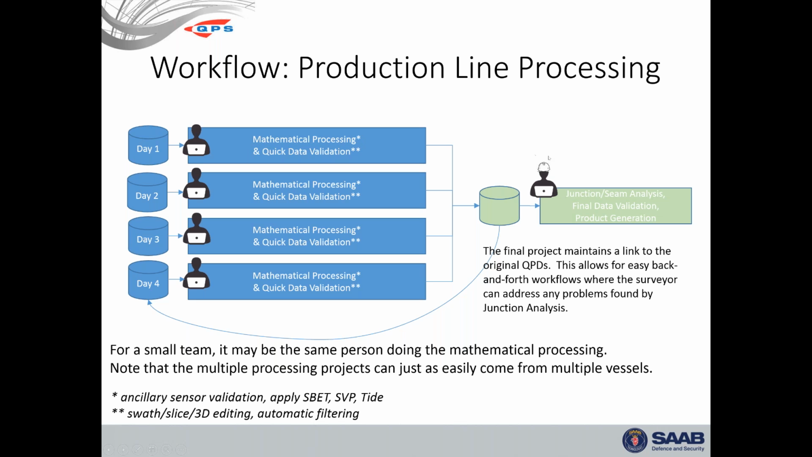Meanwhile, in the office, there's somebody who's responsible for collating all of the data into the deliverable product, making sure that the individual surveyors are doing their job each day, and that we're repeatedly doing the same methods day to day. So checking the junction analysis and things like that to make sure things are working out nicely.